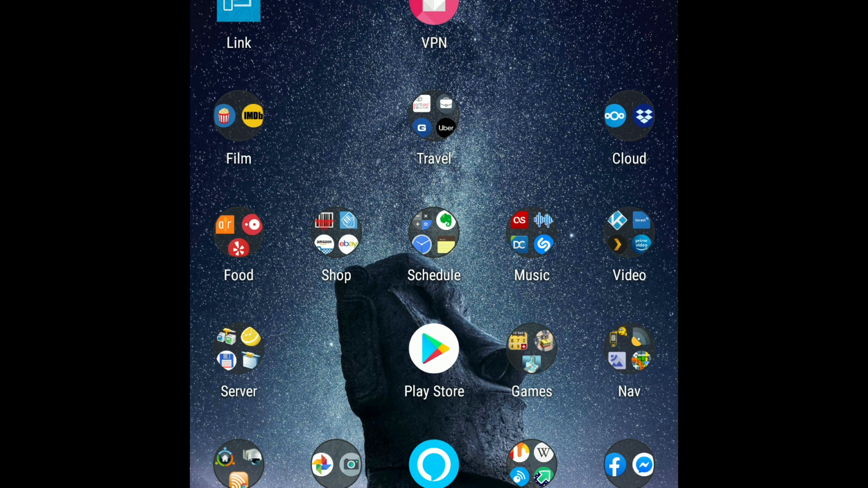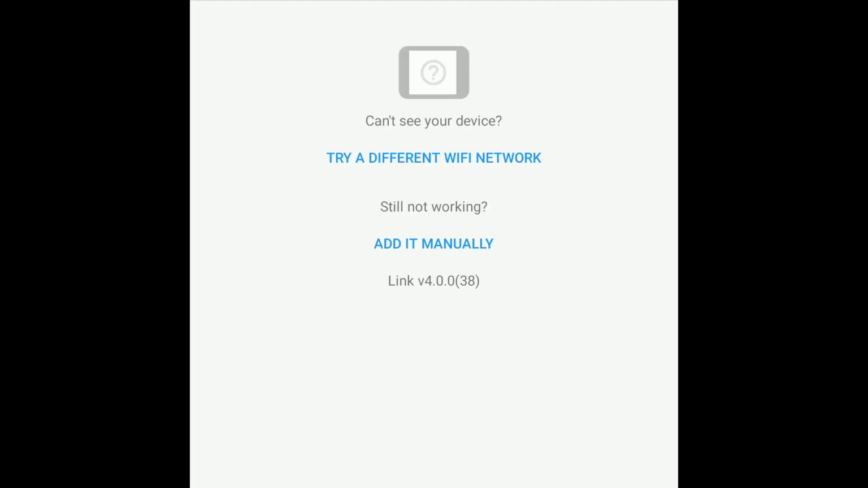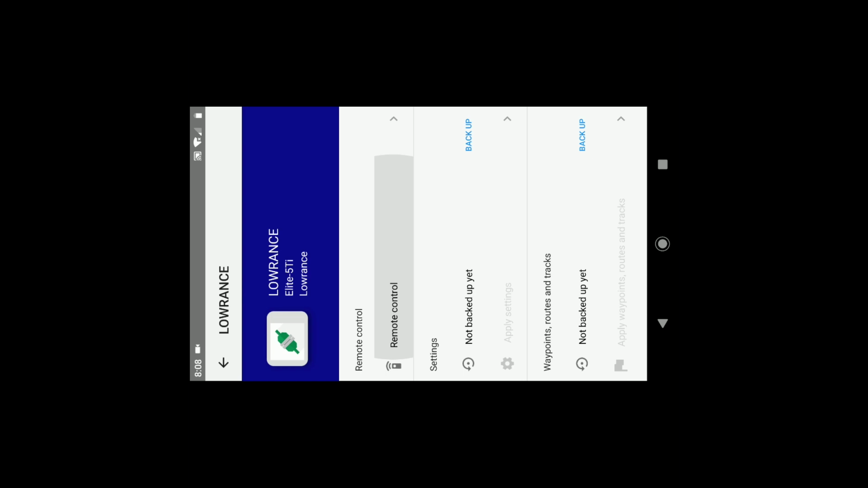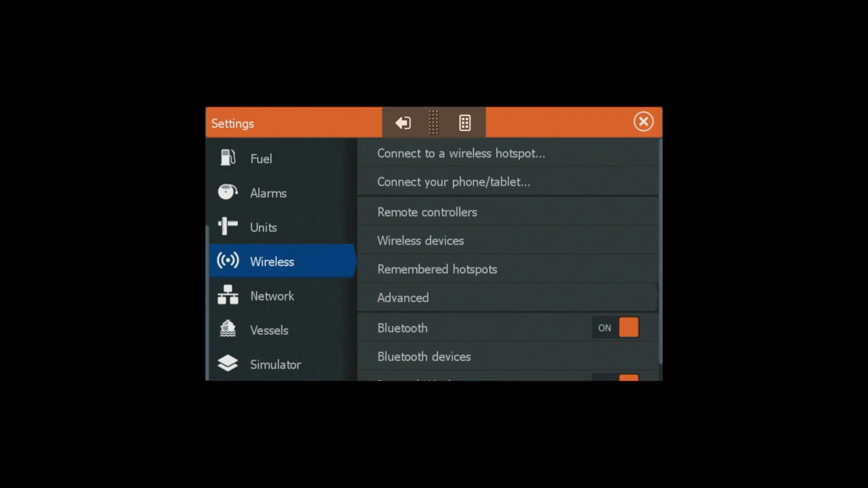If you go to the Google Play Store and download the Lowrance Link app, that's up here in the upper left corner, you can go ahead and start that, and I'll show you how I set up the unit to talk to it via the phone. So you click the remote control here. Now I'm connected to the unit.